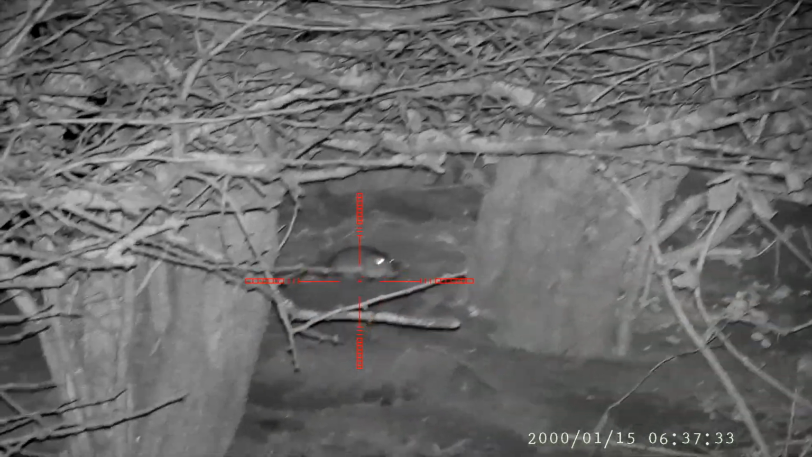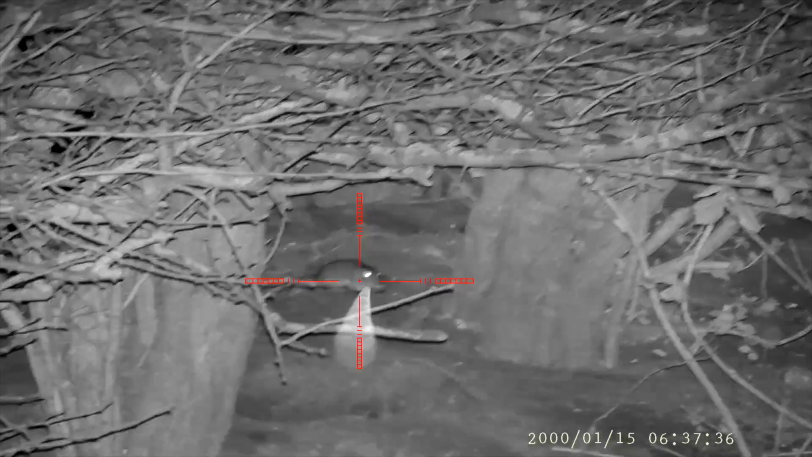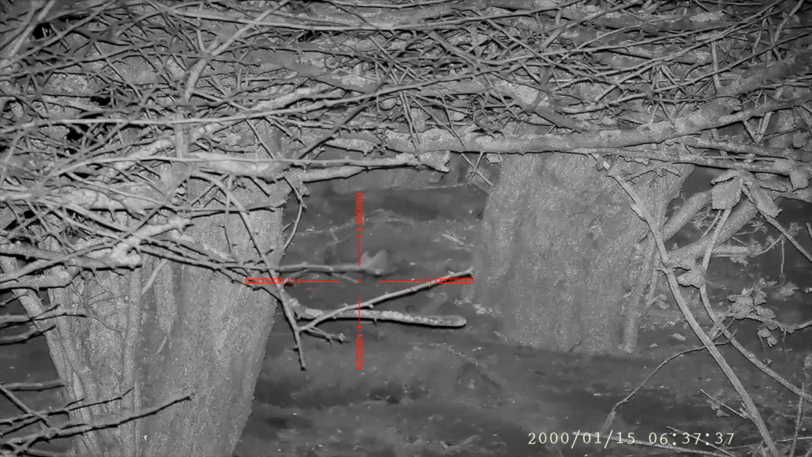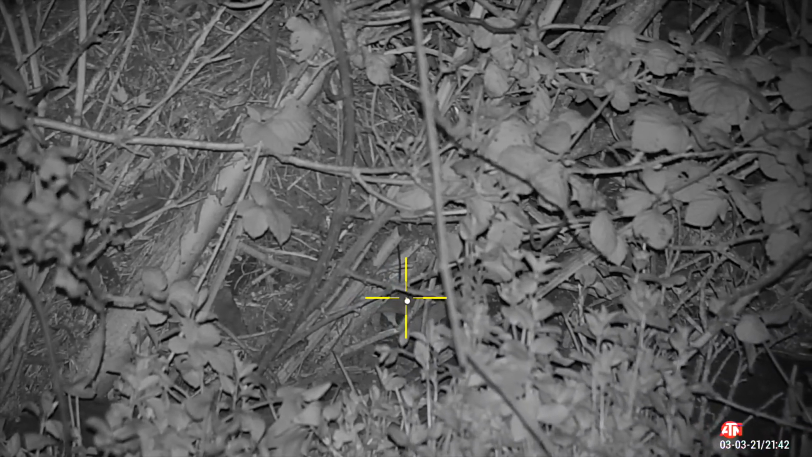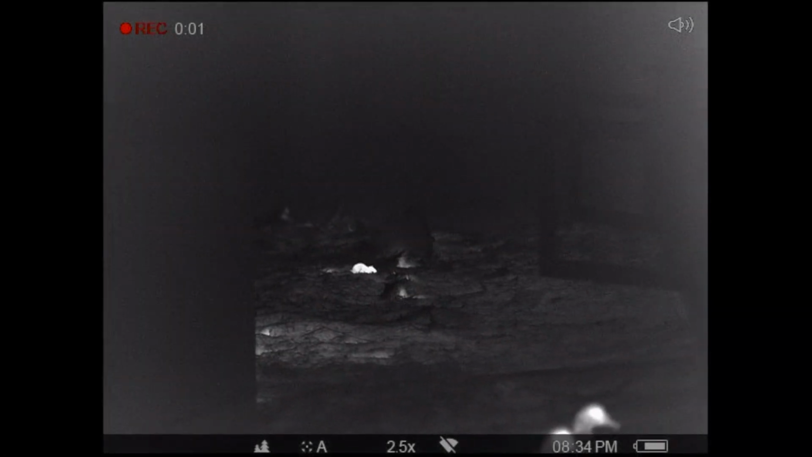It's a little bit past the 0 point, but the extra punch of the FAC keeps the pellet nice and true, and he takes it down with a perfectly placed headshot. Cracking shot that, mate. Well done. Meanwhile, I have time to thread one more pellet before I make my way into the main pen to see what all the commotion is inside the chicken shed.